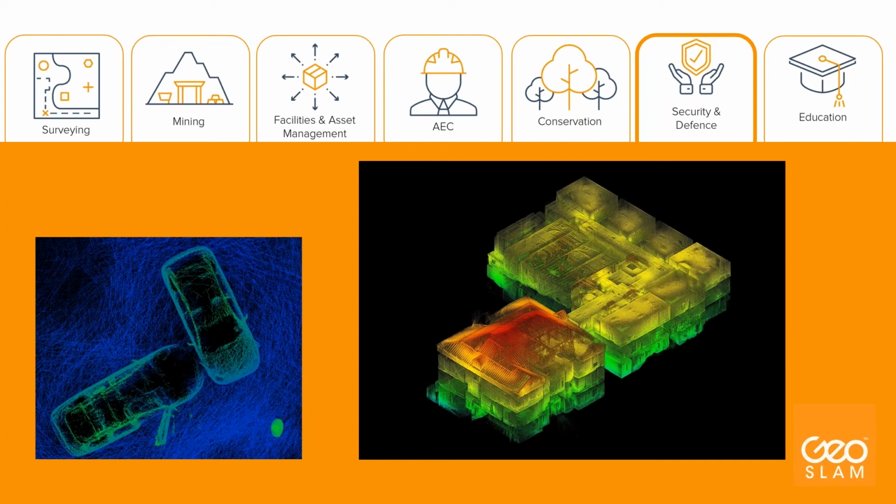For example, building floor plans for hospitals, for schools. All this is very needed for current safety, also in this situation of COVID-19.